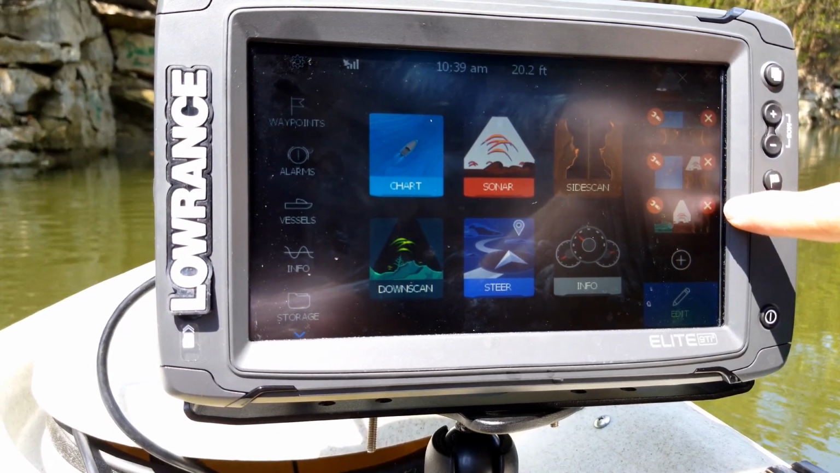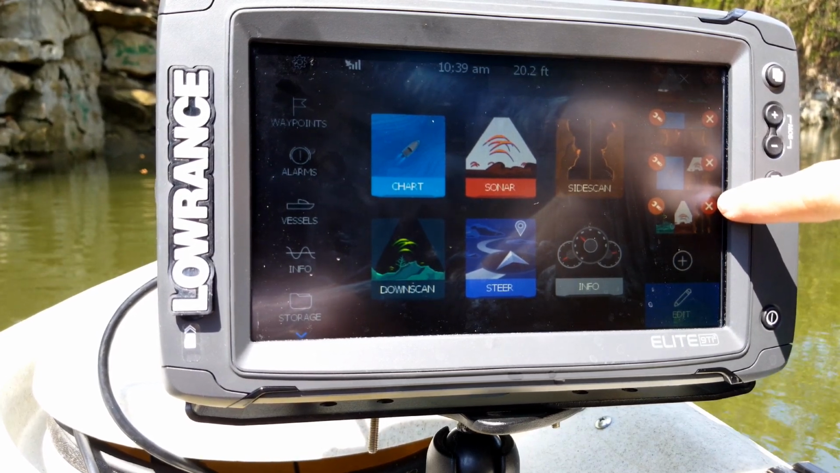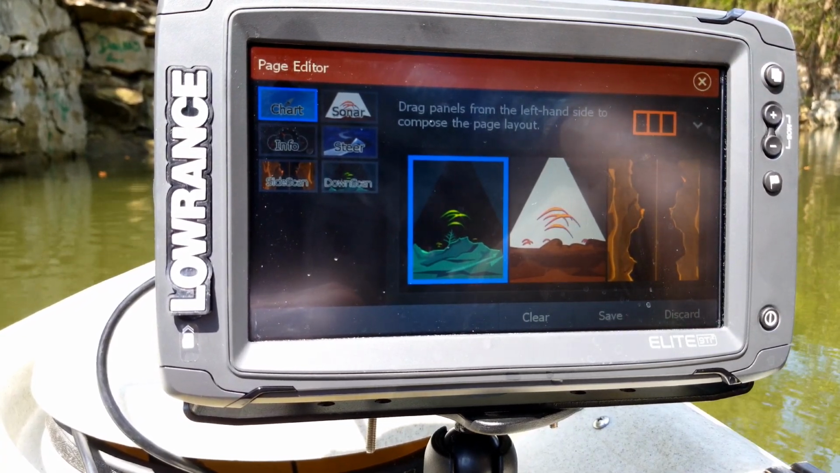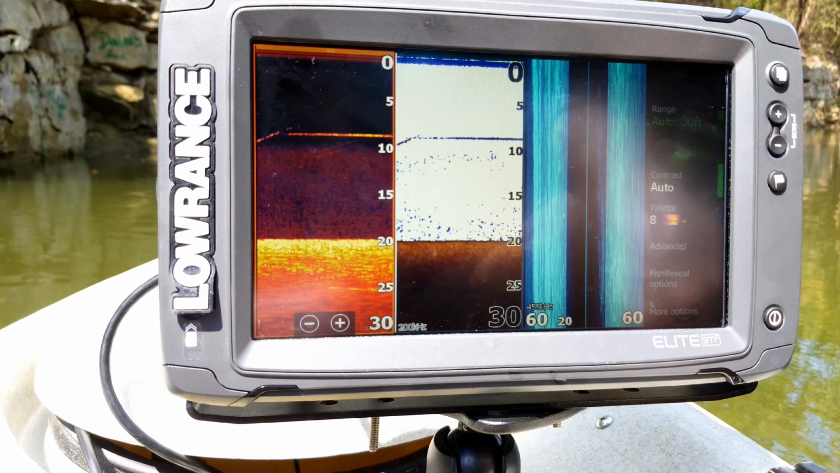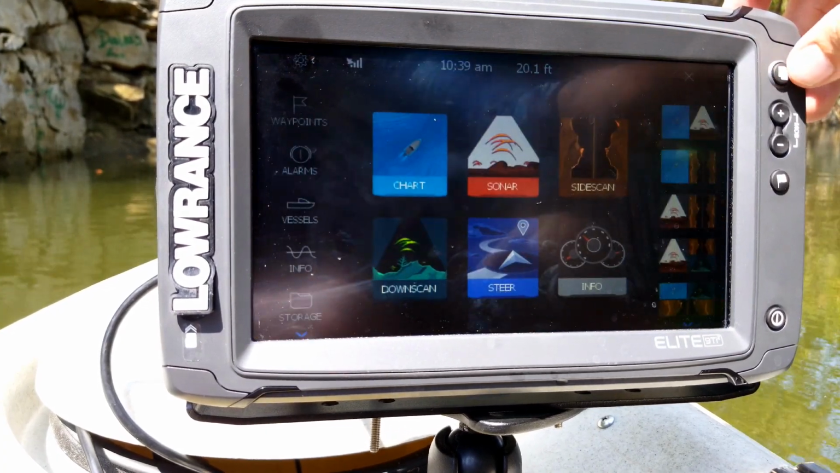these little two icons in each corner of every split screen, and you can either hit the X to delete that one off of it, or you can hit the little gear or the little wrench here and it takes you back into your page editor so that you can go back and edit it however you want. And then when you're done, you can just hit save or discard if you don't like the way it shows up on there. So let's go back into our page screen.